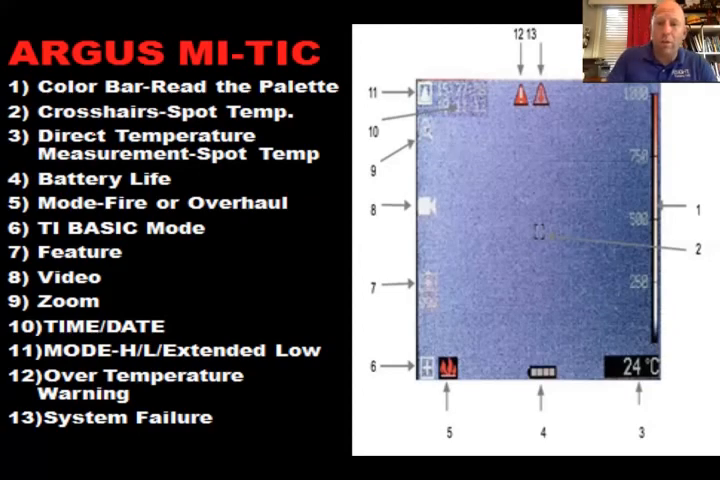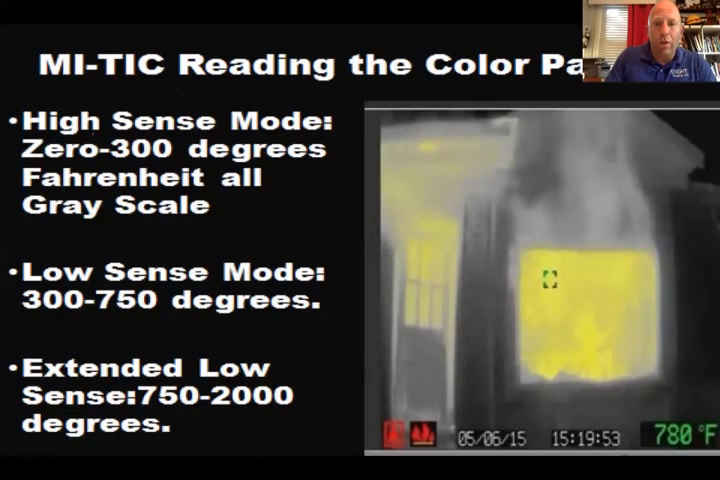So this is your cheat sheet for your Argus. And this is how I broke it down for you. High sense mode is 0 to 300 degrees. Low sense mode, the first one is 300 to 750.